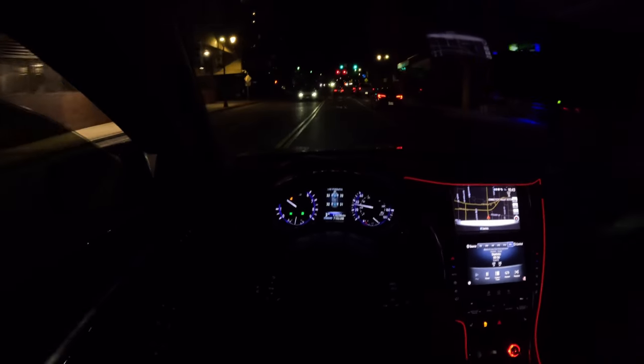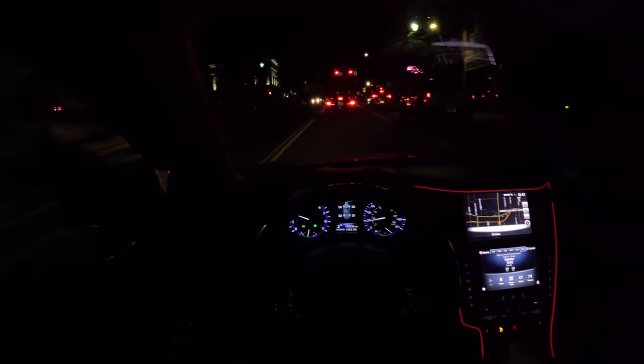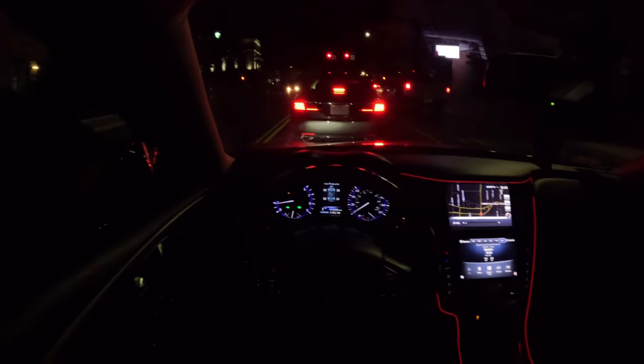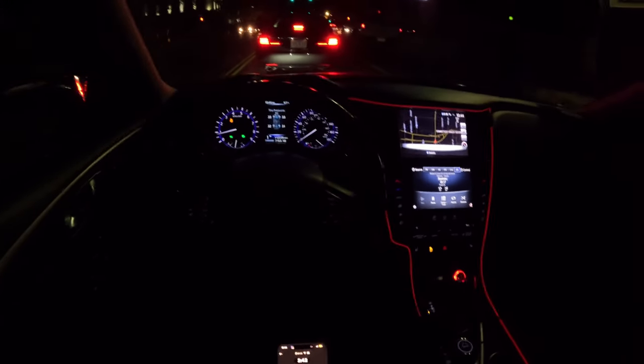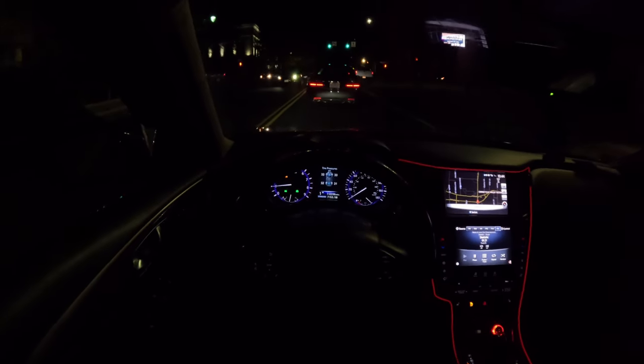I never wanted to come this way, but I guess, fuck it. I already can't see in the night. I don't like doing night POVs because the potholes be on me, and it's just dark. But as I said, I'm in regular eco map, just driving.